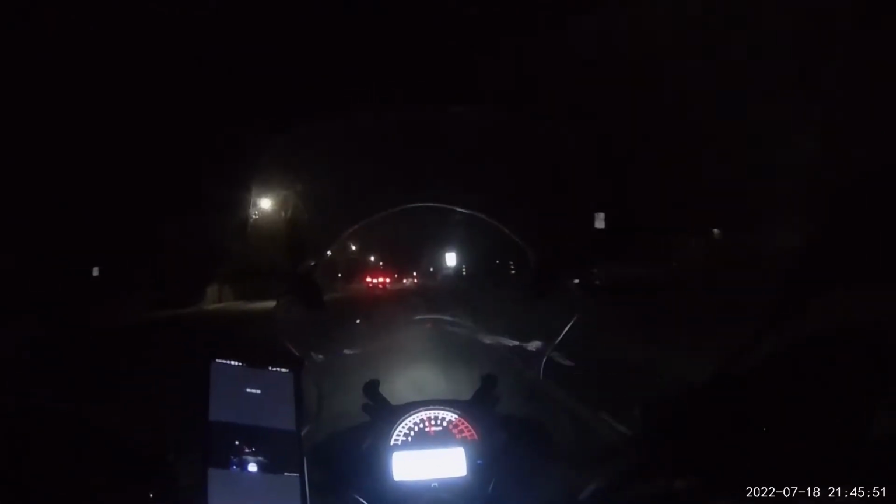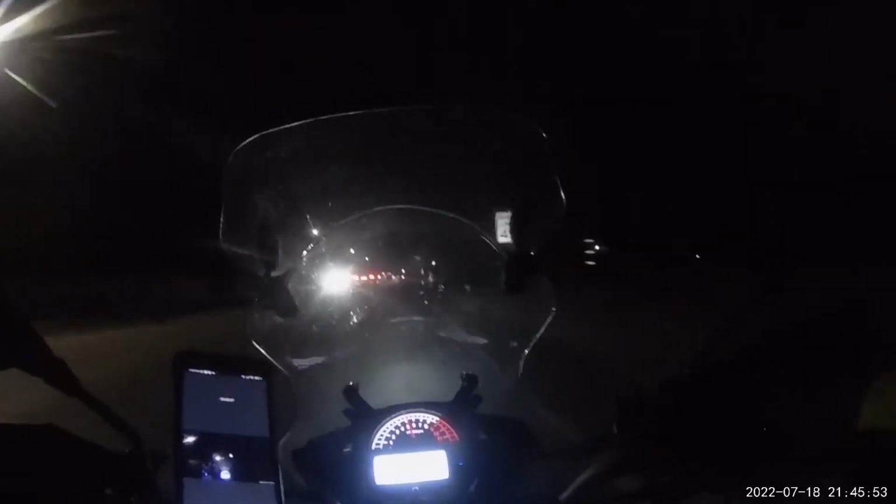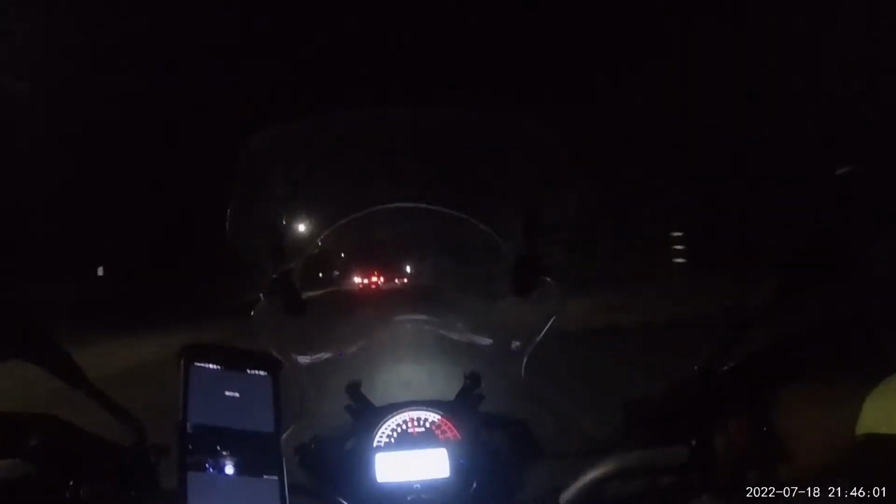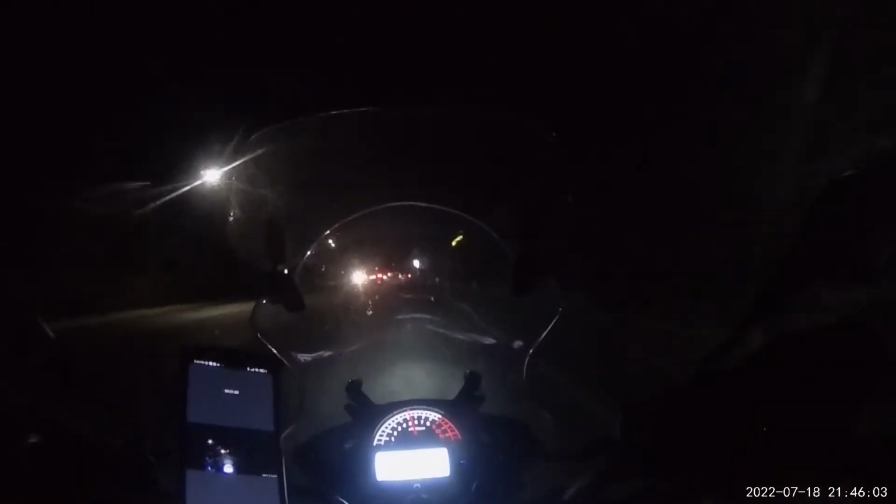Most likely it's going to be pitch black out there, nothing but darkness, no street lights anywhere. I'll be able to use my different lights, the low beam, the high beam, and the auxiliary lights, and you guys get to see how those lights perform in those different scenarios.